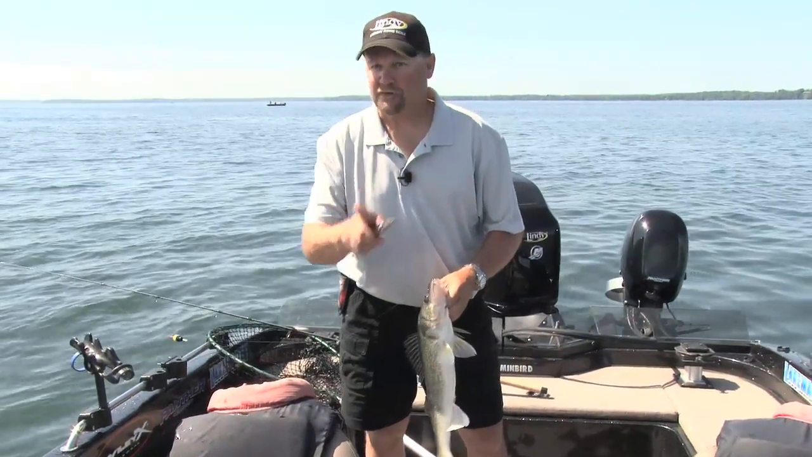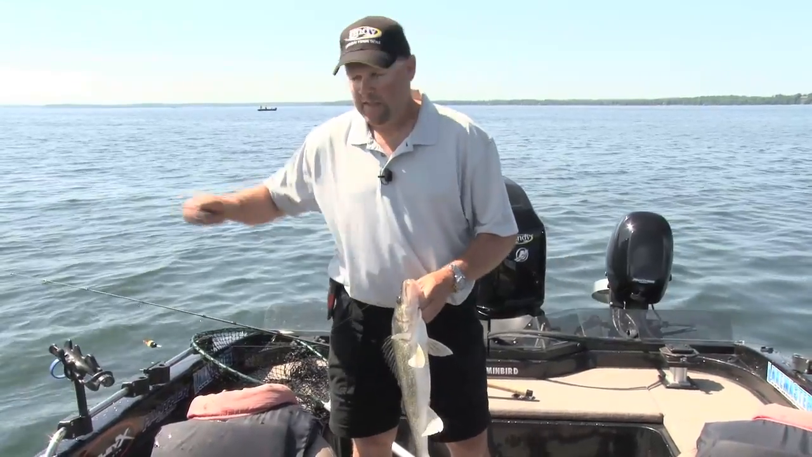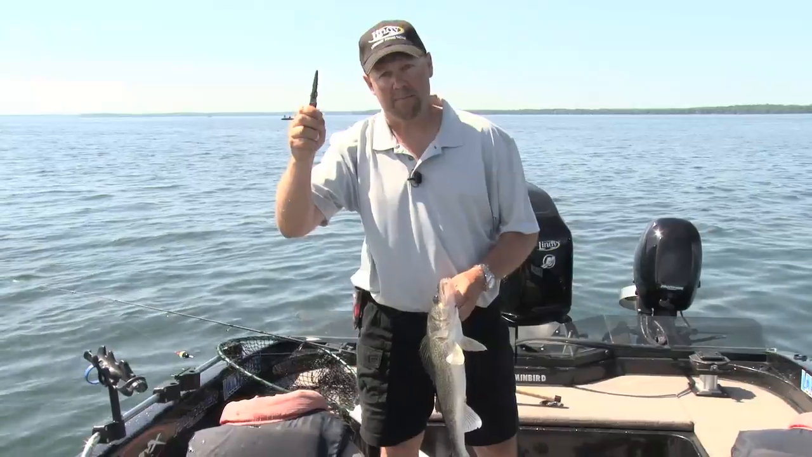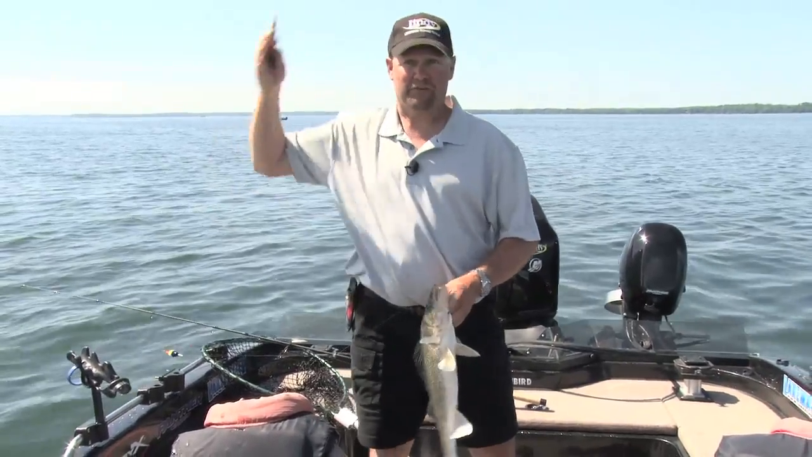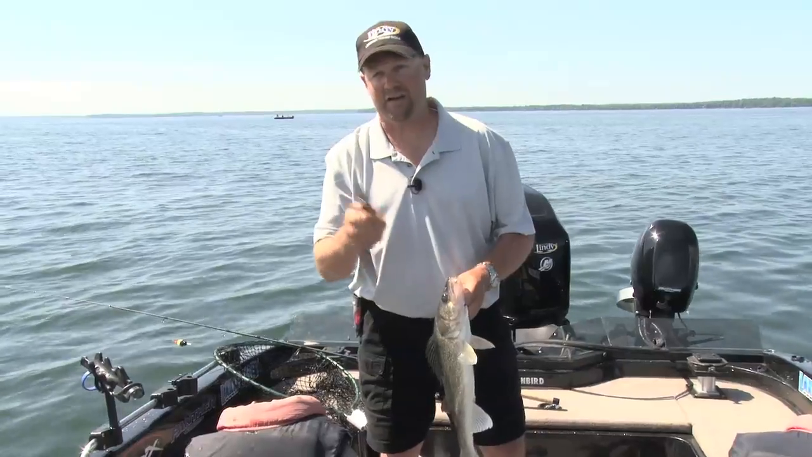When I find the top of the structure, I set a foot above the fish. Now you got to remember what I said, a foot above the fish, not a foot above the bottom. What I want to make them do is come up, because if I can get them to come up, they're going to get more active. The whole school around them is going to get more active and start coming up. And that's how you end up with doubles and triples.